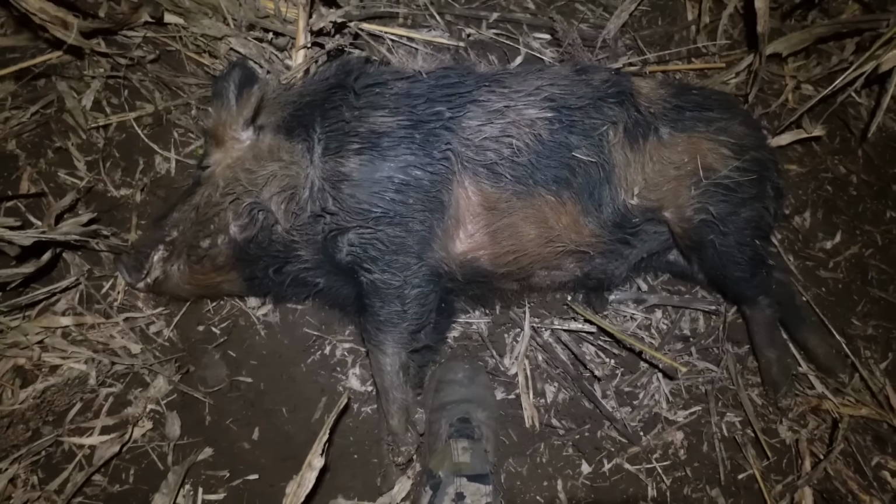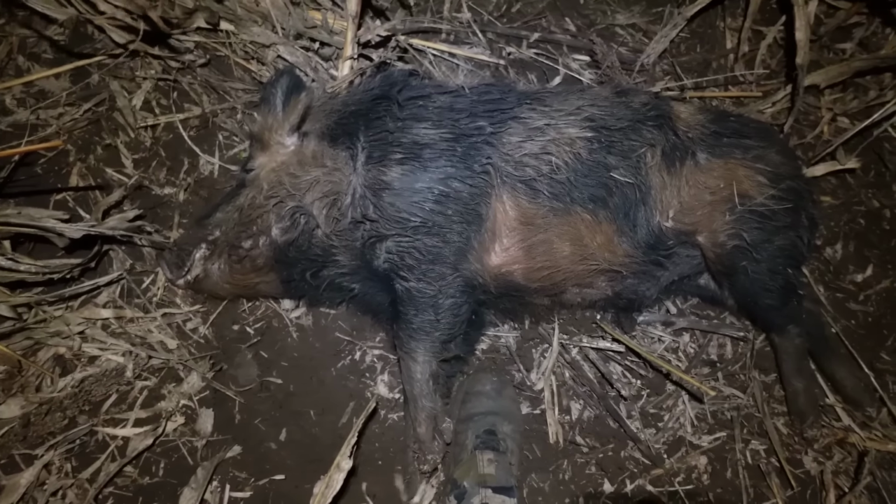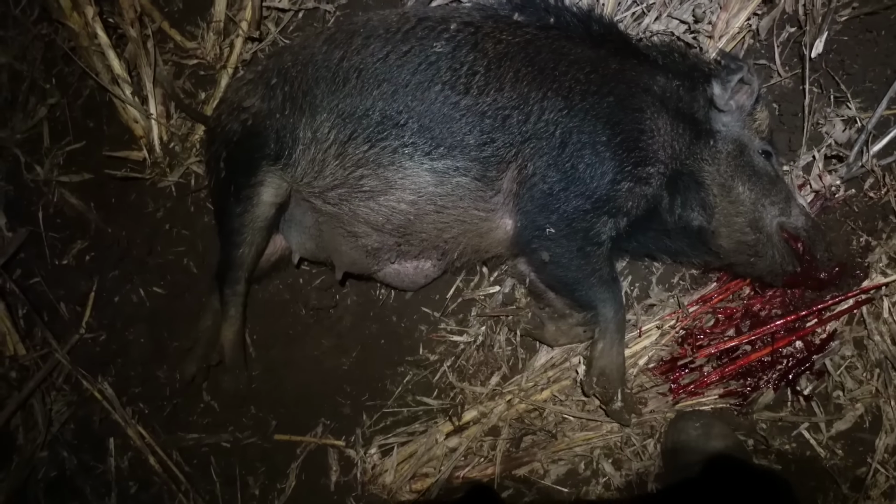That's pig number 2 from that mob. Just saw enough of him in the stubble to get a shot off on him anyway. Pig number 3, a big milky sow. She's not a bad size, that one either. Not so many mice in this video. I'm not sure about other areas, but it's the middle of winter now and the cold is certainly doing its job and thinning those buggers out.